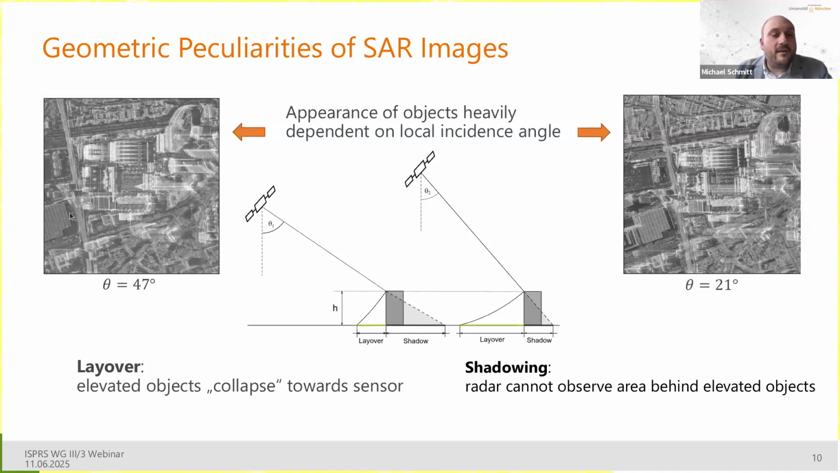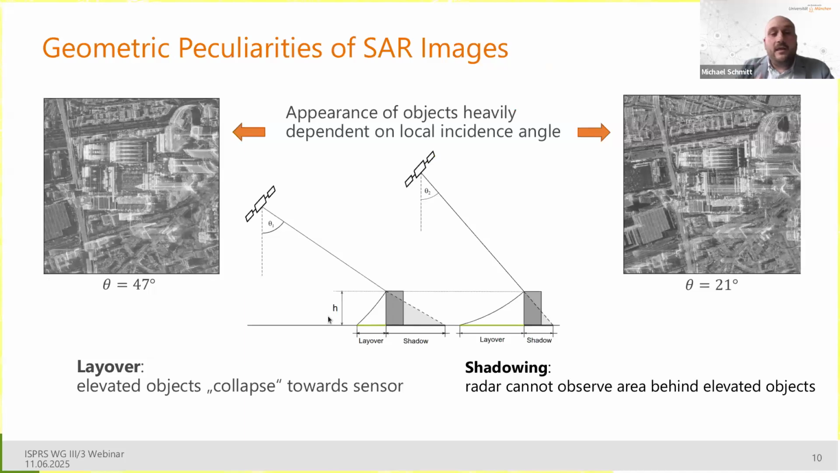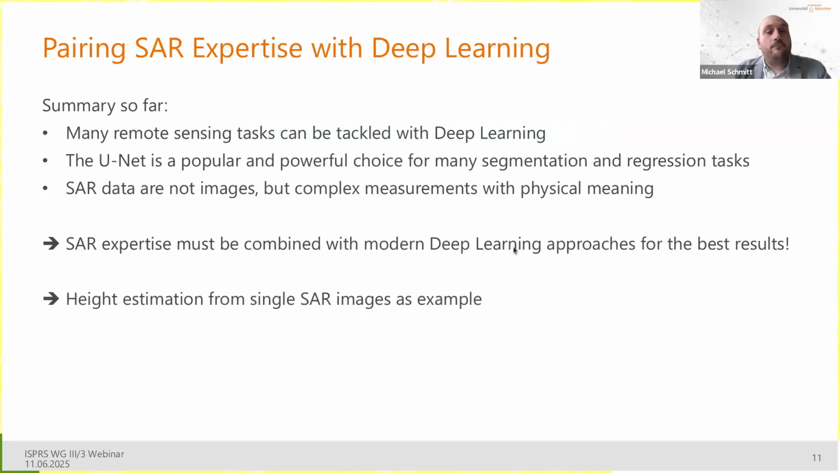So you see, for example, here in this left image, behind this factory building, there is a shadowed part. So we have to deal with this layover and shadowing phenomena, which are strongly incidence angle dependent and really make a one-to-one mapping, for example, between SAR and optical data impossible.